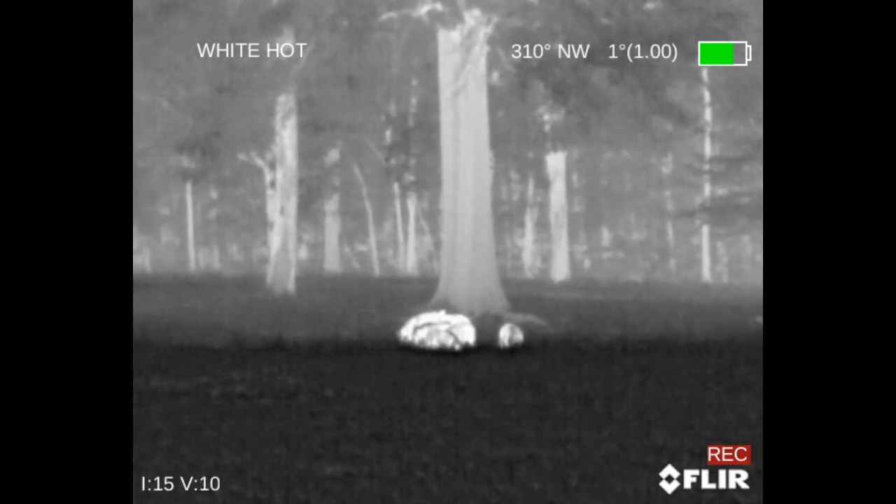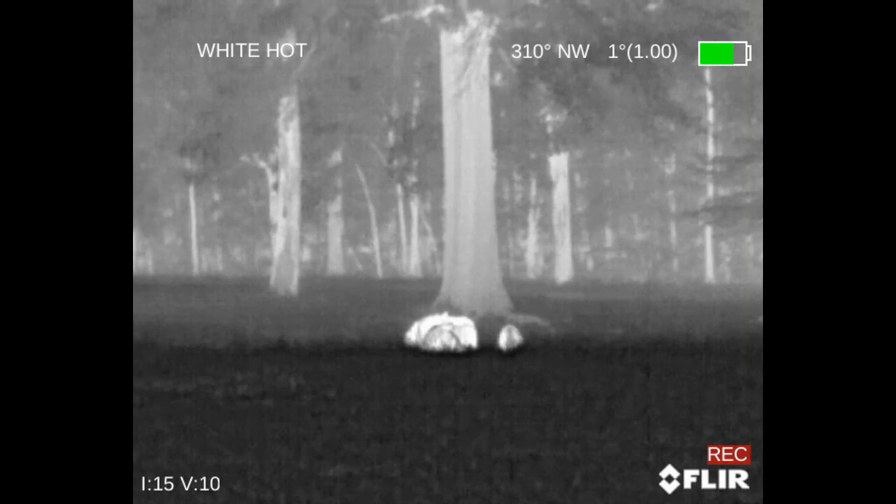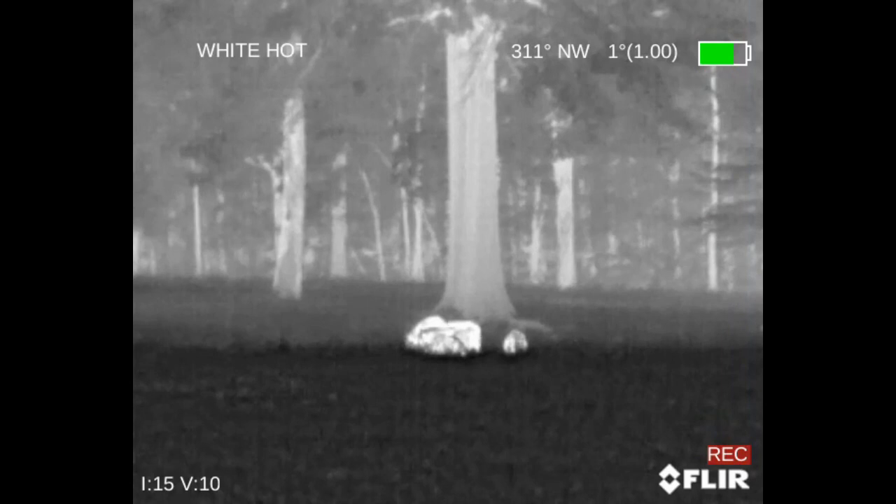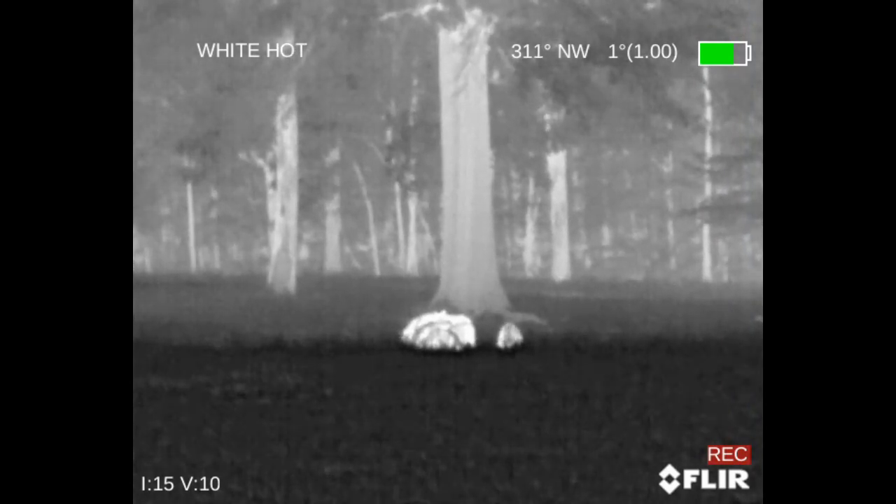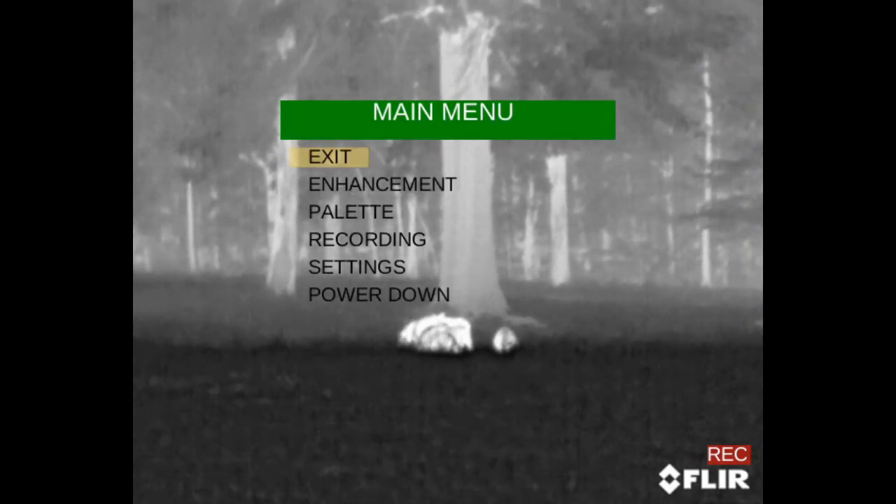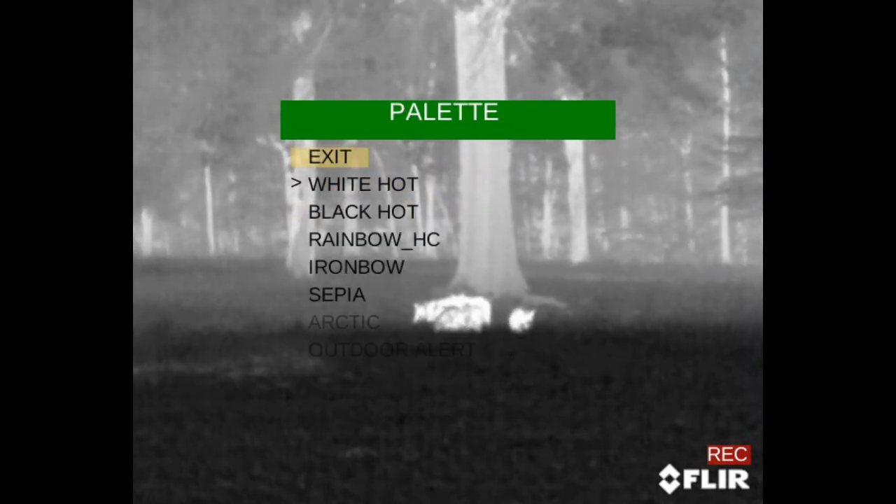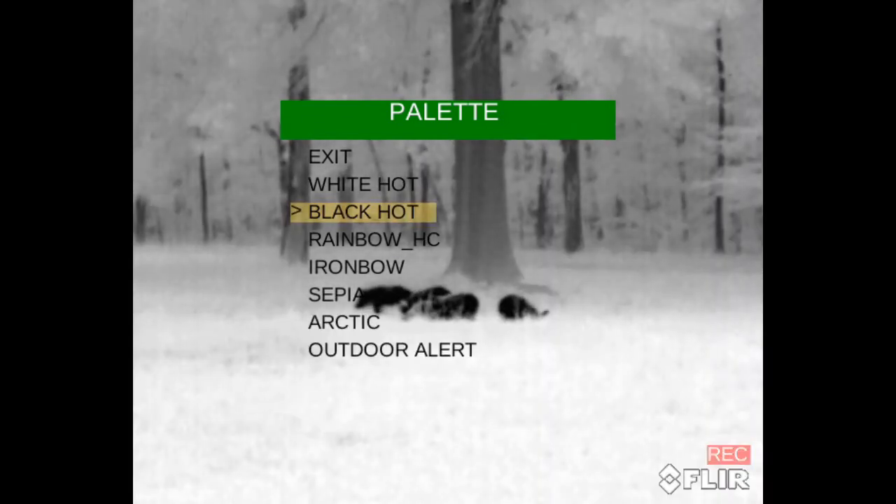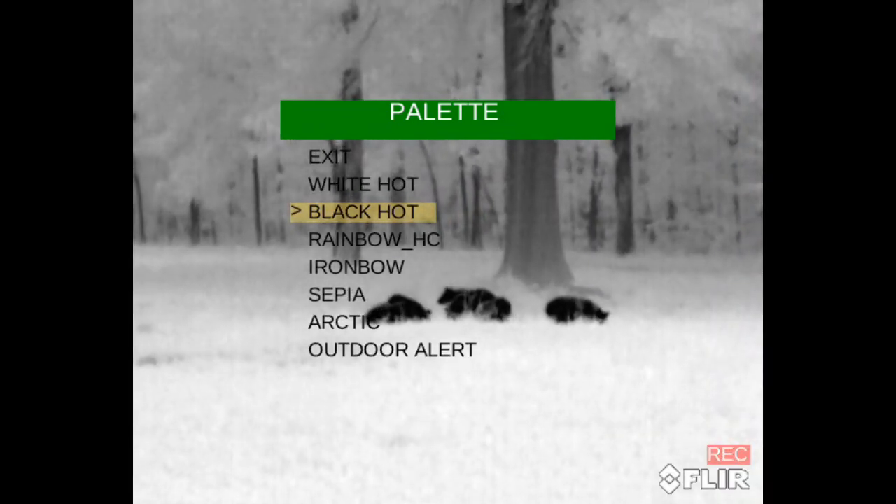Okay, so now I'm up around 35 yards, very close to these hogs. A good many of them have moved off to the left and further away. So I'm going to focus on this group that's close to me, and I'm going to take this opportunity to go through some of the different color palette options that are available in the Breach PTQ136. Now we're going to switch over and we're going to go to Black Hot and let you get an idea of what that looks like as well.